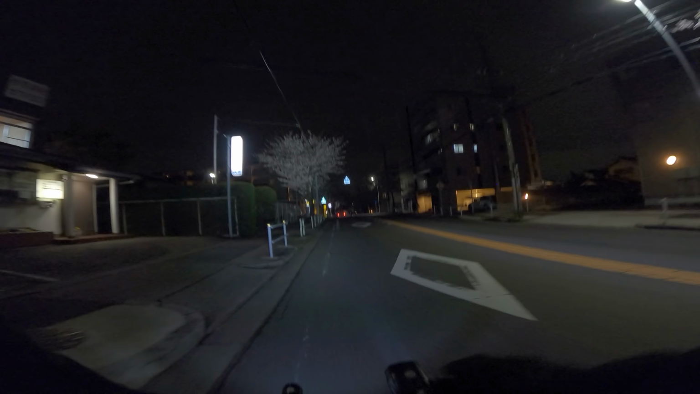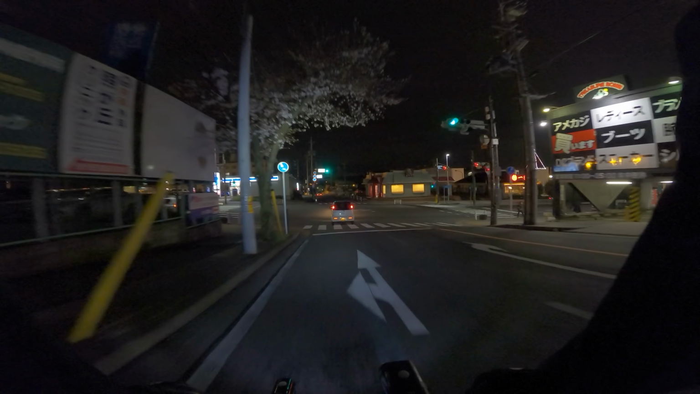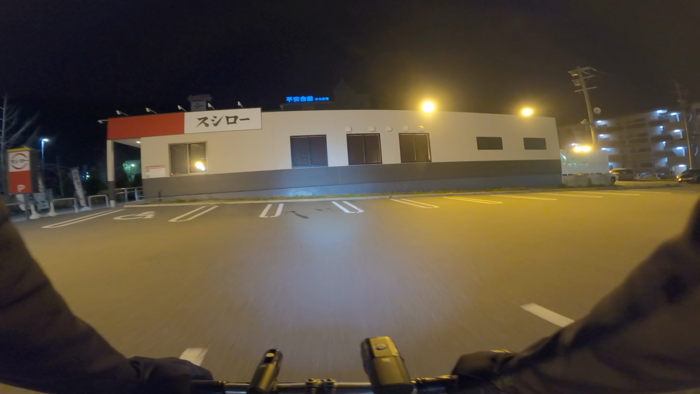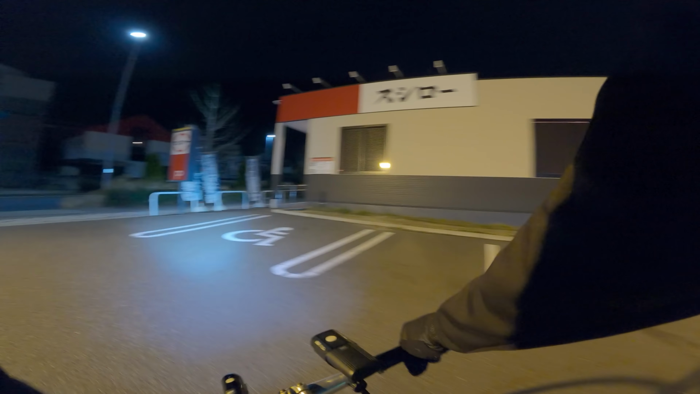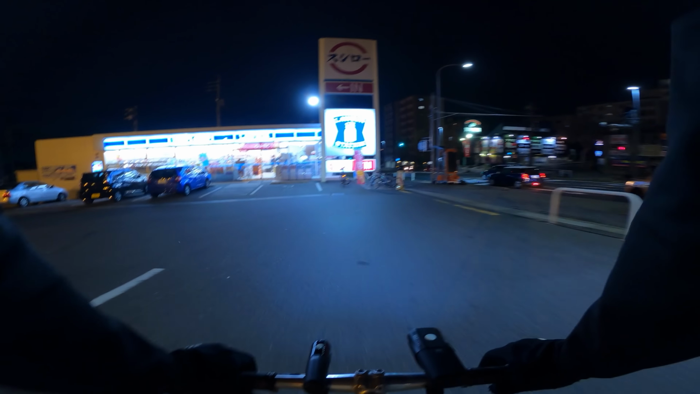I'm really glad this is actually seeming to be working, having the light point up at the cherry blossoms as we go by. Very nice. Let's sneak into the center of the road while we can. We've got a sushi restaurant here as well, Sushi Ro. Thuong and I made a video there a while back, getting some nice conveyor belt cheap sushi. And we're actually gonna stop by the convenience store right now real quick, Lawson.